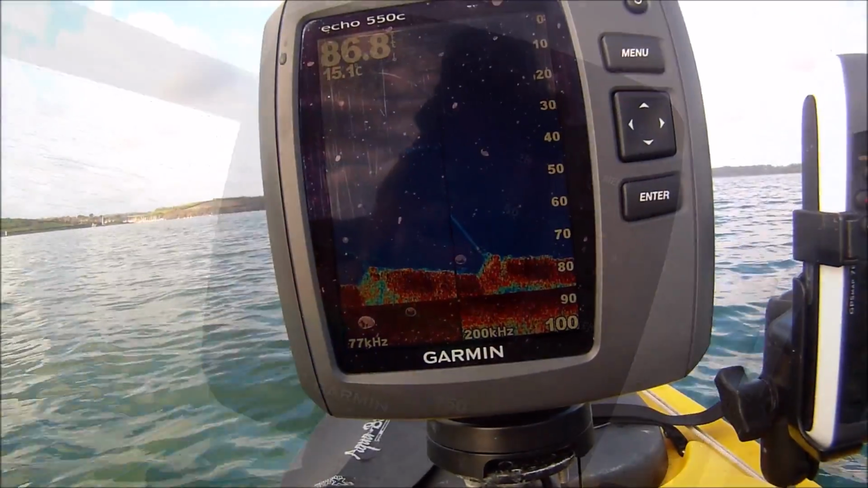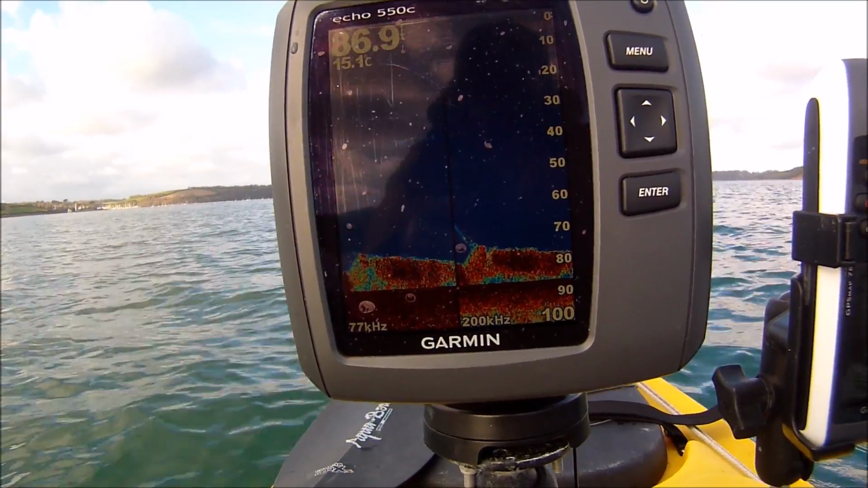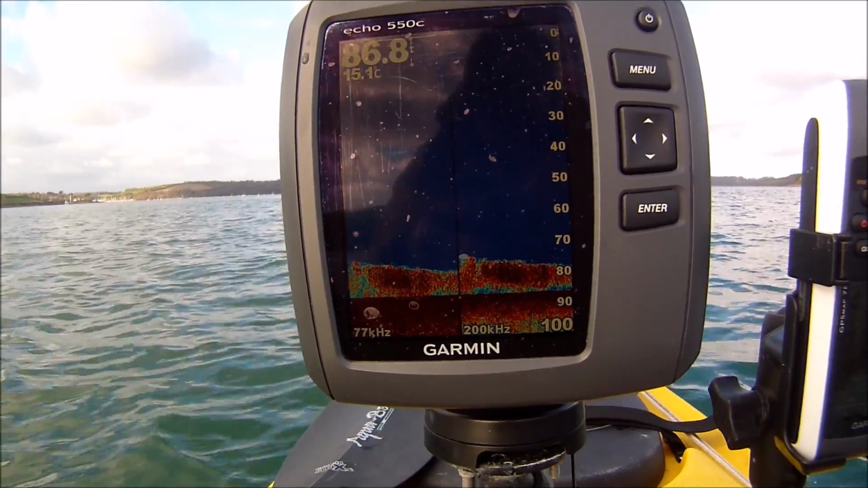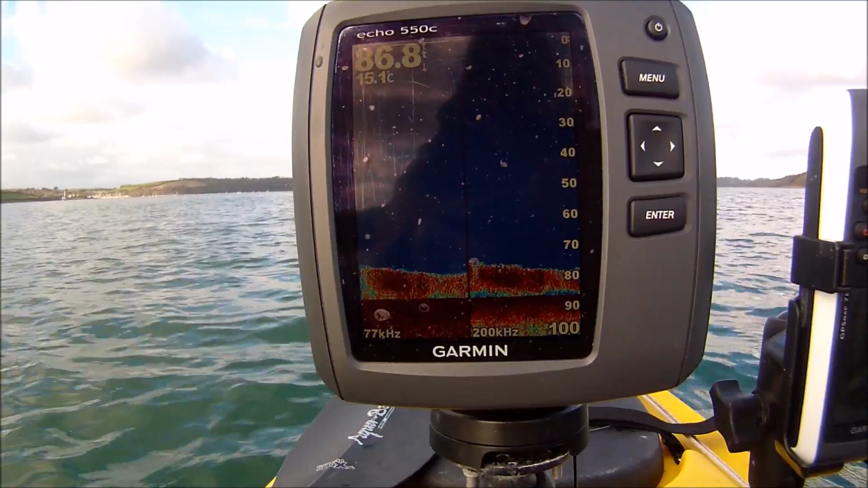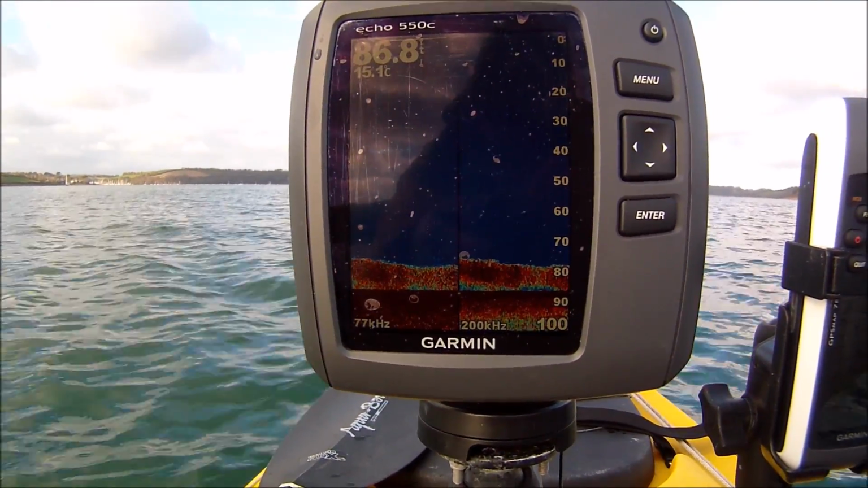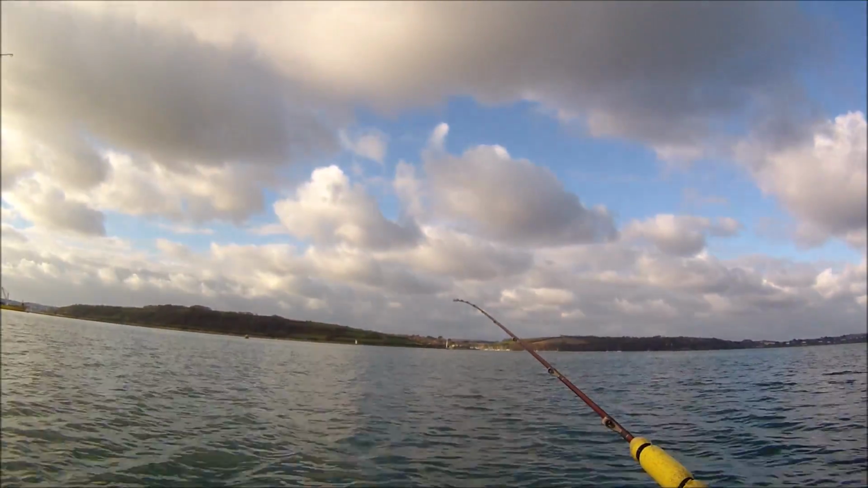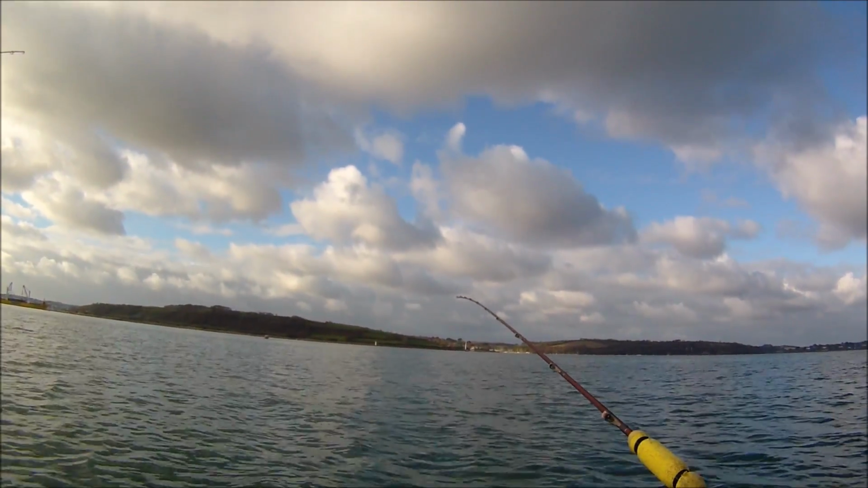Example of a big shoal of something down there. If you notice that there's loads of red in there, and just on the edges there, it turns a little bit yellow and then blue, but it's very dark red. That's the density of a shoal. I mean, it could be whiting, it could be any. Don't really know until you catch them. But I've got the rod tip going there, so I've got whatever it is. I mean, it might be scad, but we'll find out.